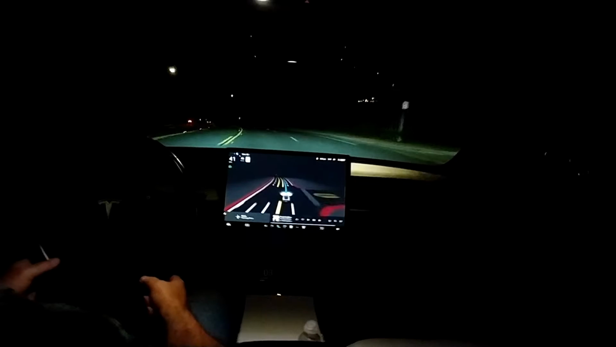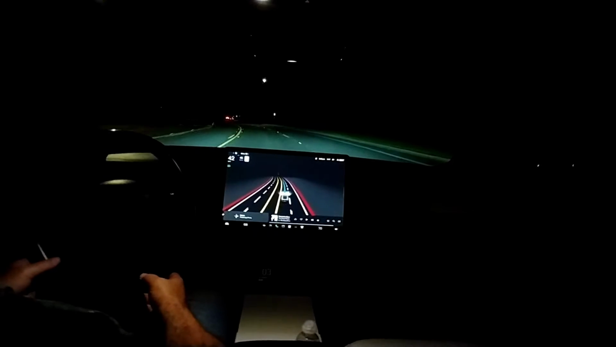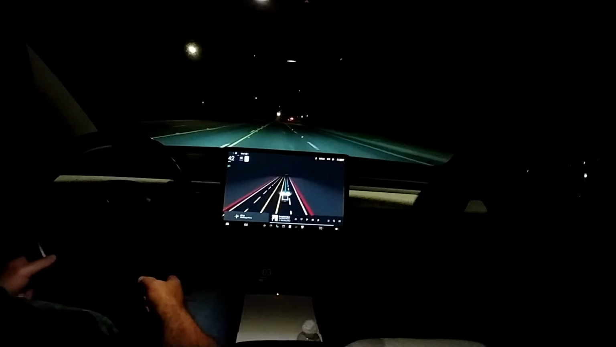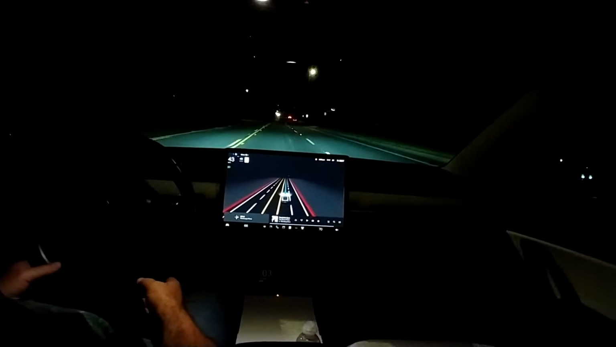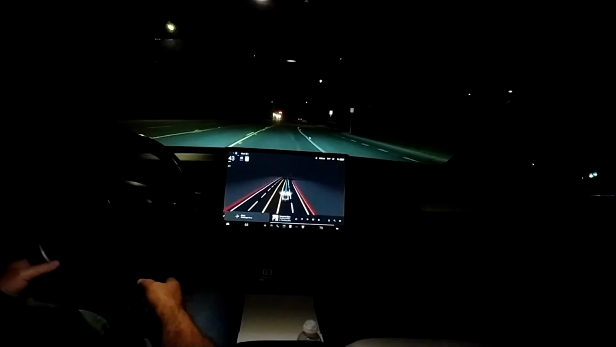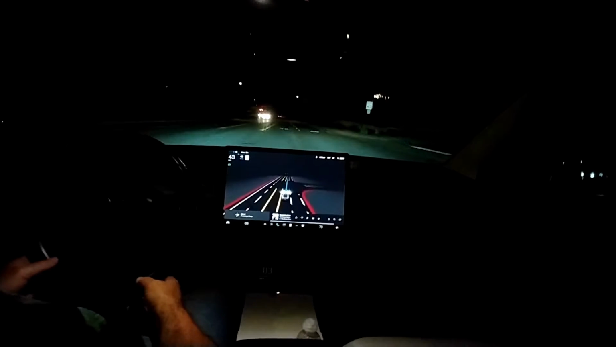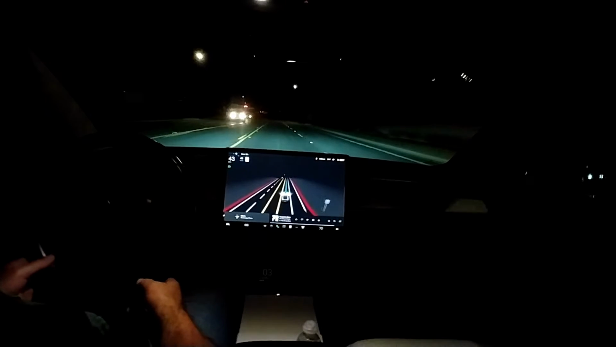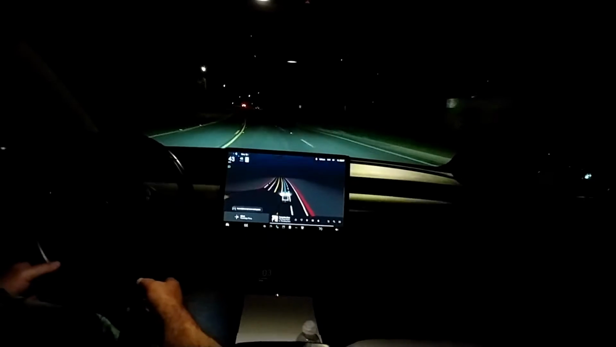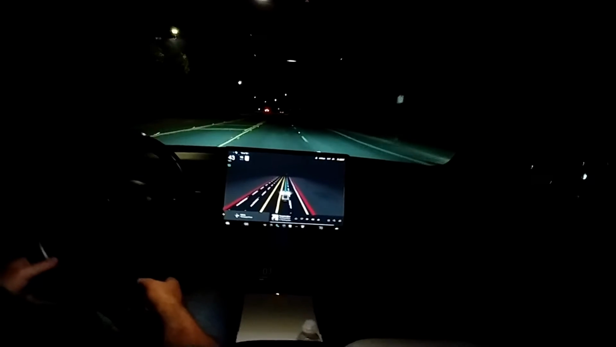And as you can see back there, it got rather confused as to what it was going to be able to do. I did not intervene, and you saw how it reacted, which wasn't terrific. Got someone behind me on my tail, not happy that I'm only doing 43 in a 40 zone, but that's okay. I'm gonna keep doing what I'm doing, and if they want to pass me, they certainly can.